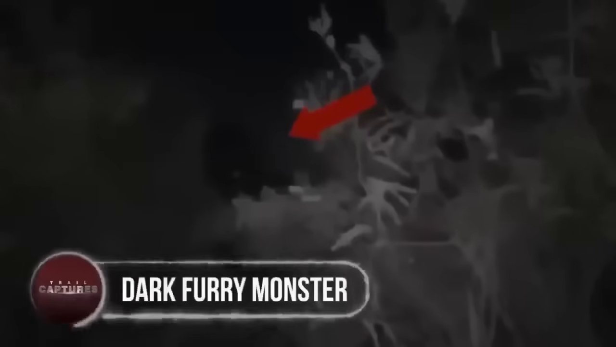Dark Furry Monster. This particular dark furry monster may initially seem like a man wearing a Halloween costume until you look closely at its eyes. Two explorers, while passing through the forest of northern Iran, spotted an eerie figure hiding behind the bushes. Due to the pitch darkness of the night, they were forced to get closer to it to investigate.